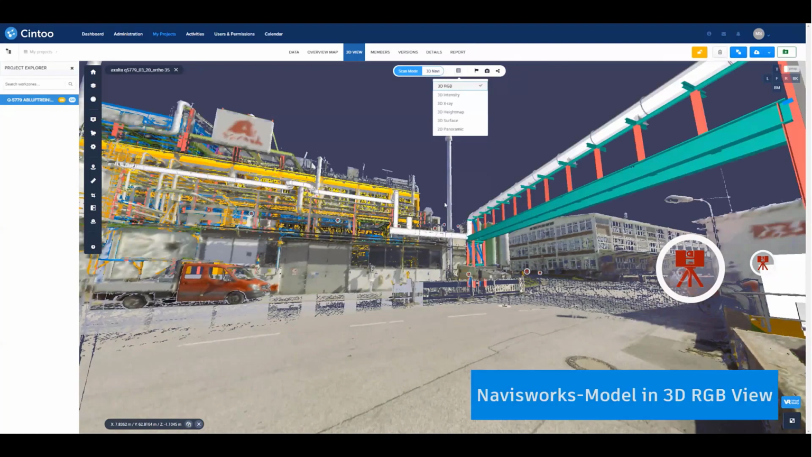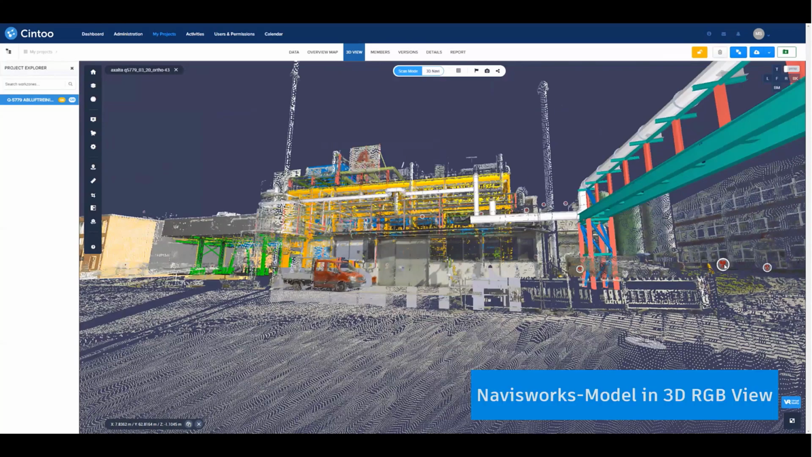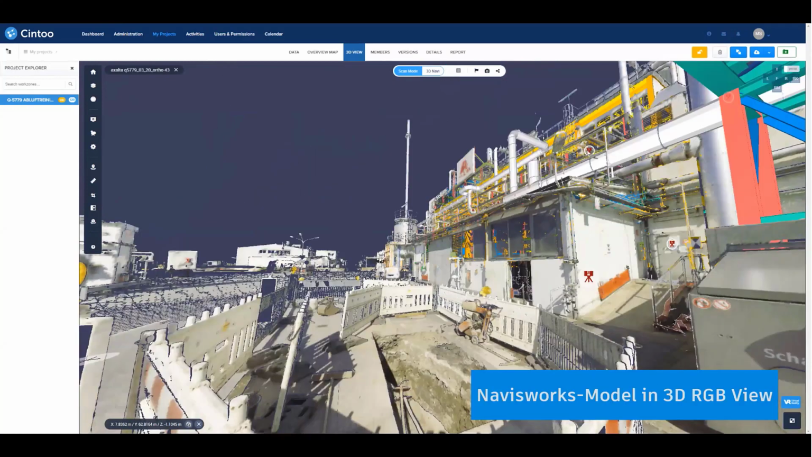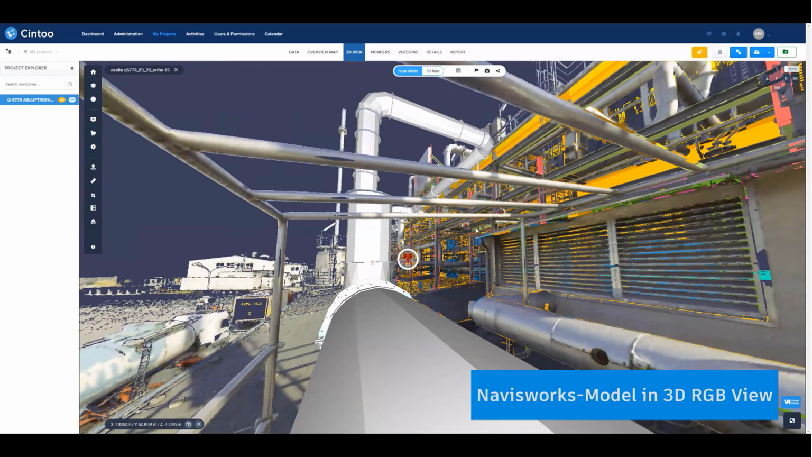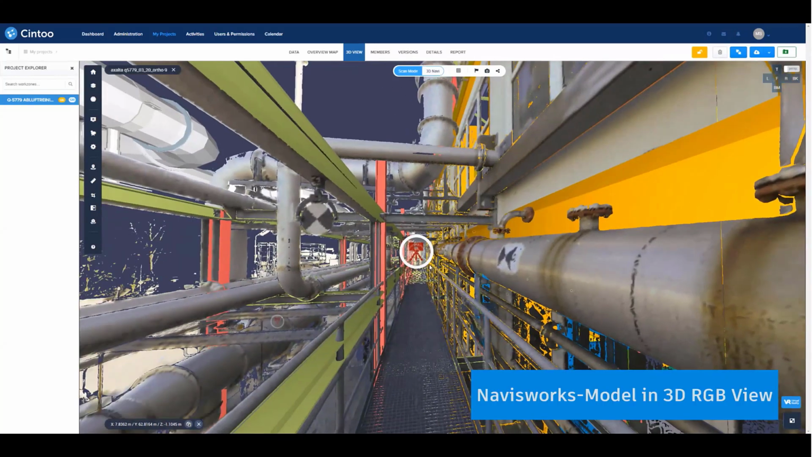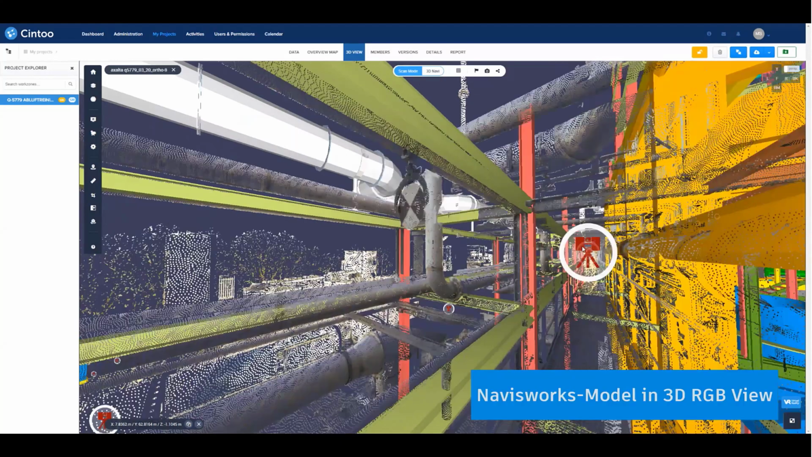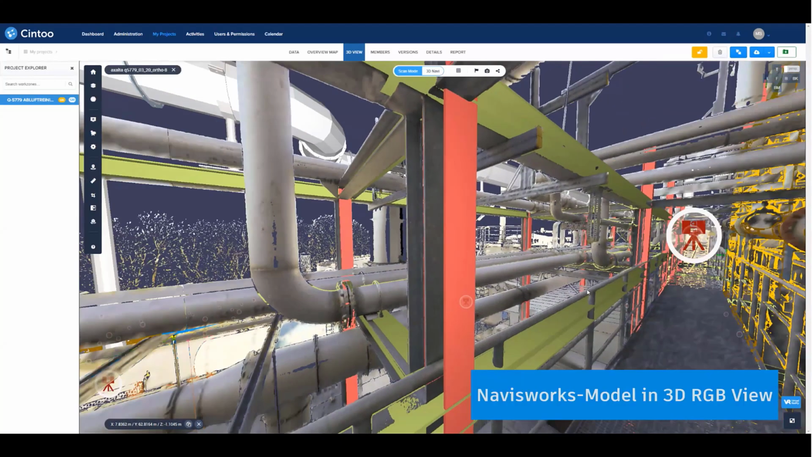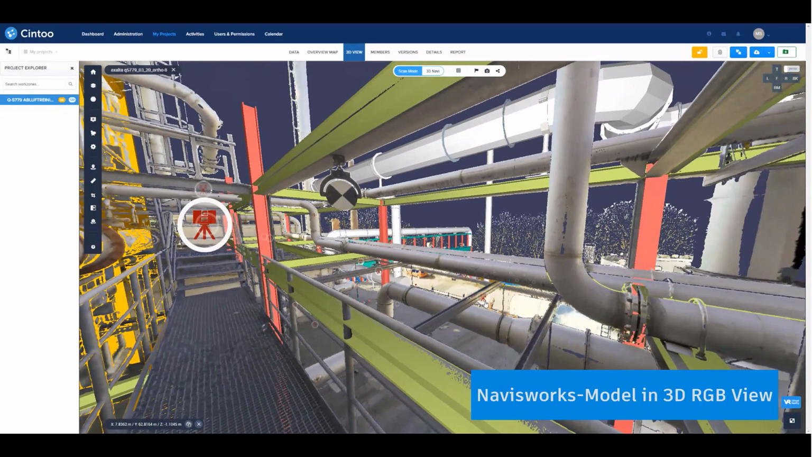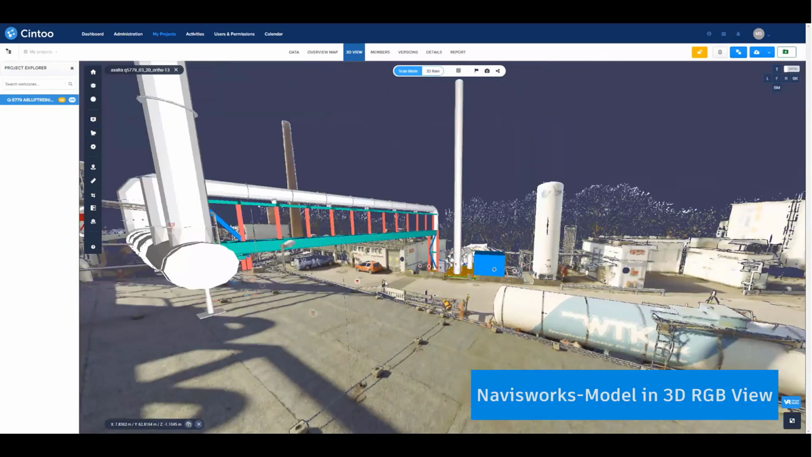We like to choose the 3D RGB view because it gives the user a good view, so that you feel like you are in the real area together with your model. And for that reason, I like that view very much. And in that view, you are also able to see at a glance if there is a clash or something like that. So at this stage, we go from one point to another, look from top to down, just to see that all the data are very easy to handle just in your browser.